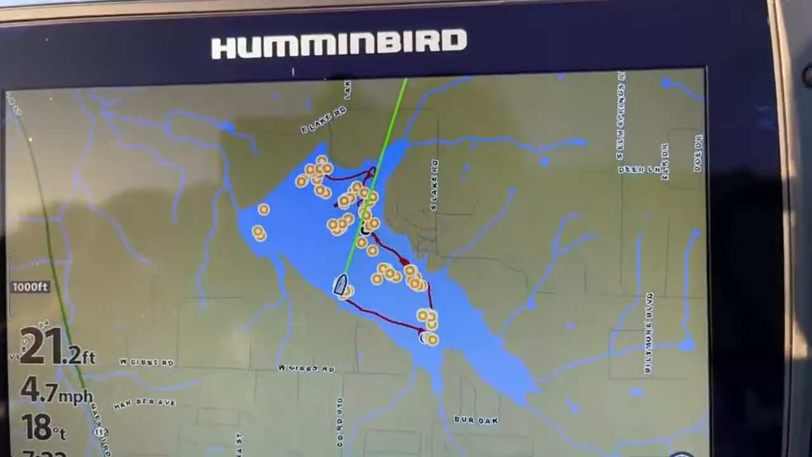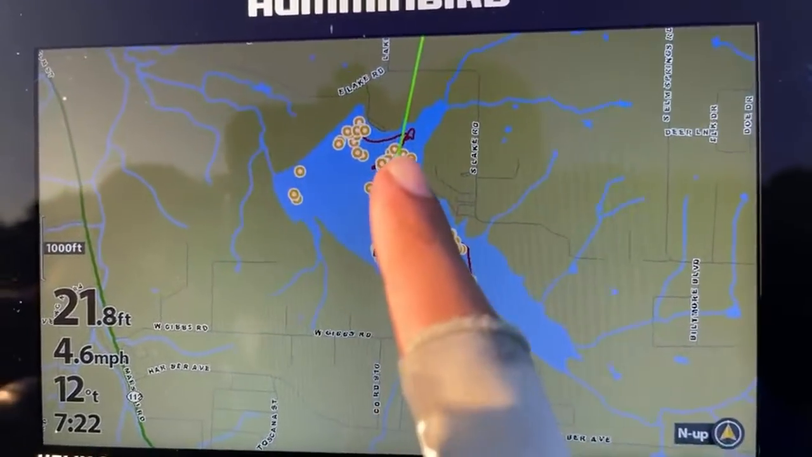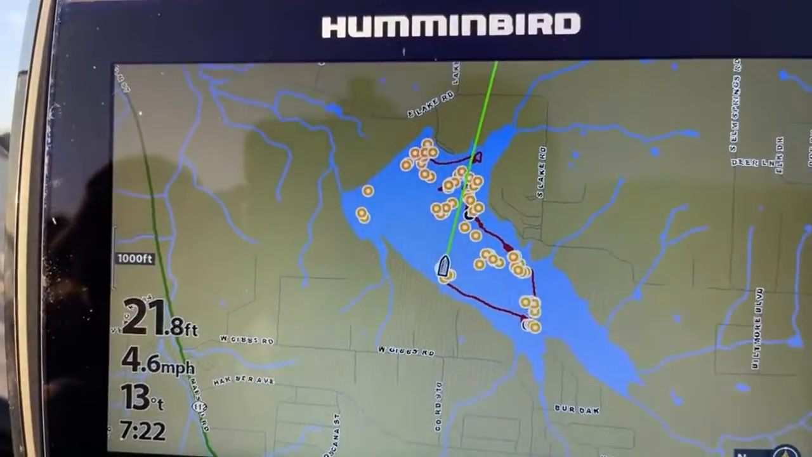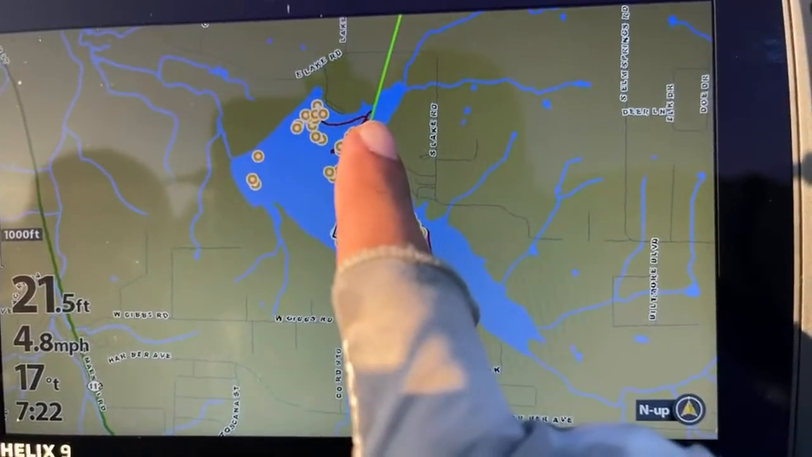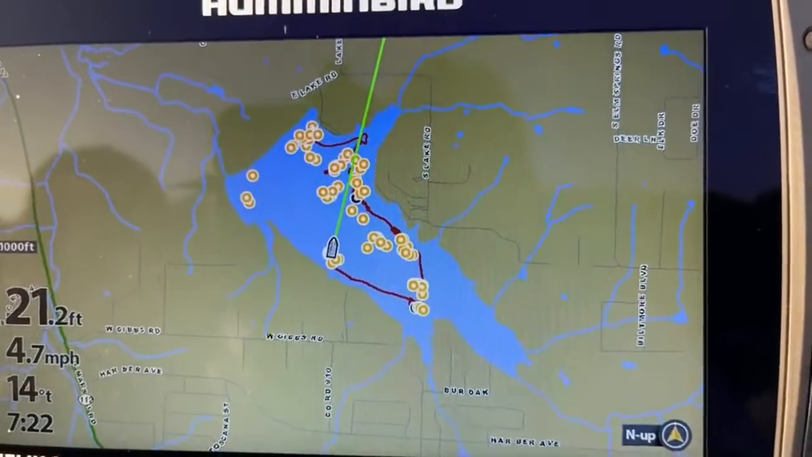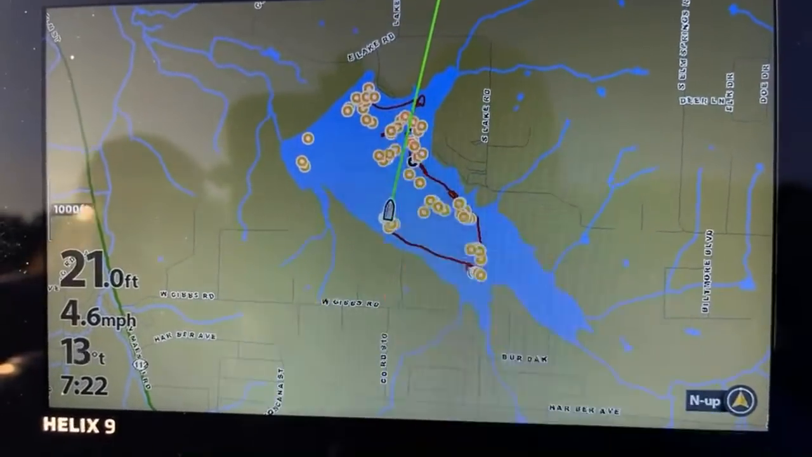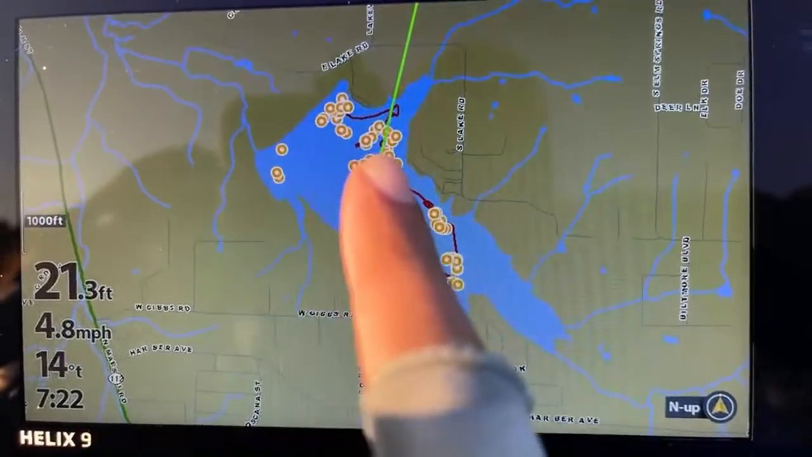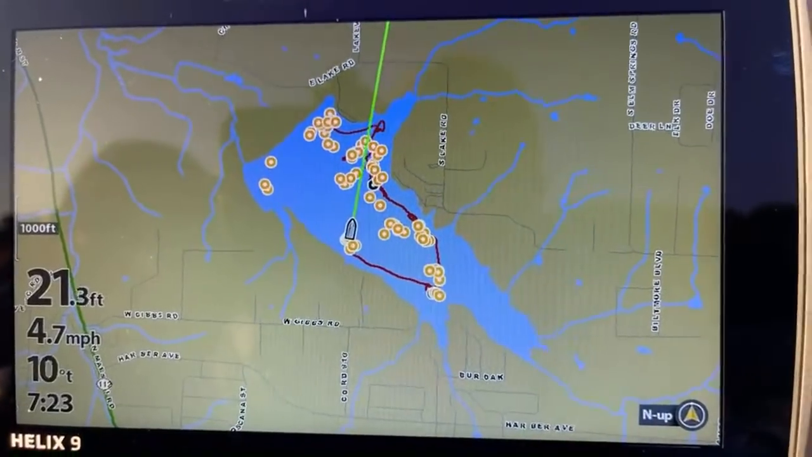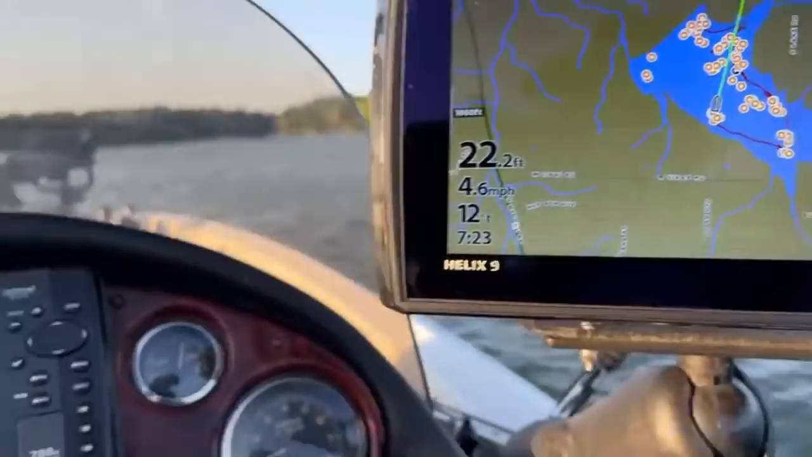This is a nice flat creek over here, and I've never caught fish in this creek before in my entire life, which probably is a good sign. So I'm going to head over here, and hopefully we're going to be able to find an additional set of brush piles in that 9 foot zone in the mouth of a creek, and maybe try to duplicate our pattern.